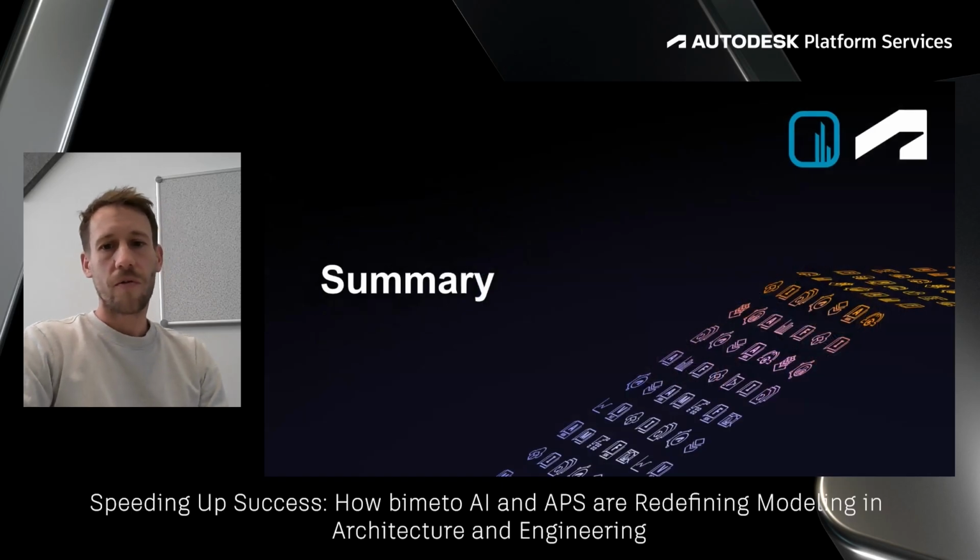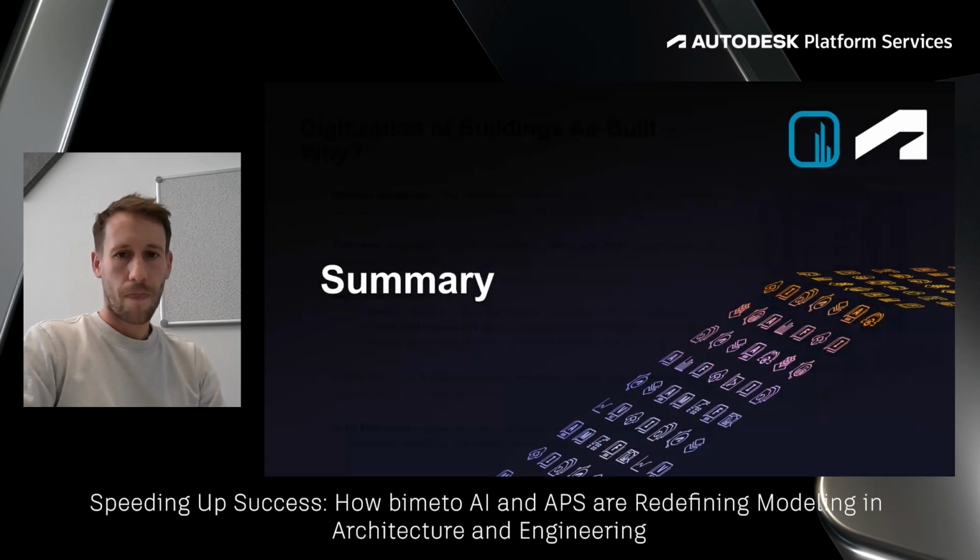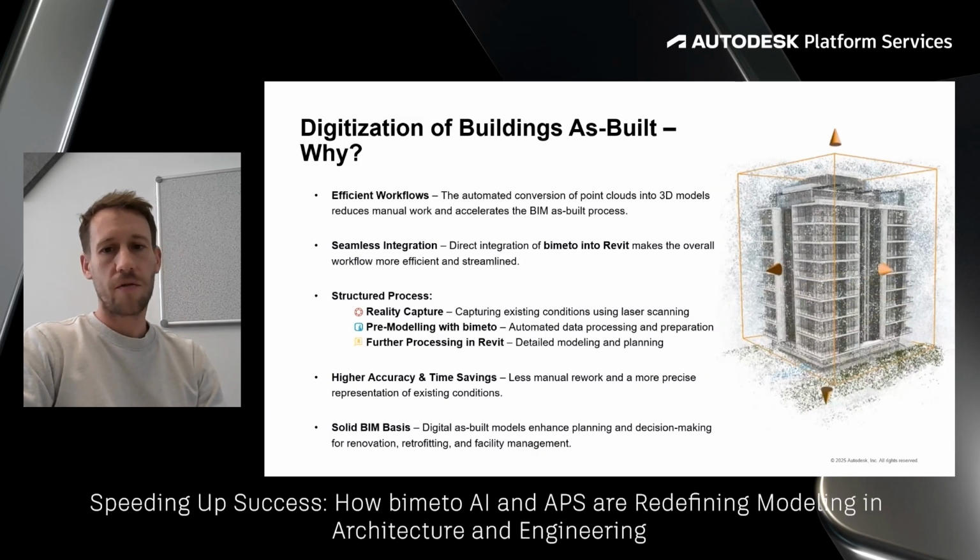To summarize what we've covered in our talk today, the Bimeto AI and Revit integration creates efficient workflows by automating the conversion of point clouds into 3D models, dramatically reducing manual work. The seamless integration makes the entire process more streamlined and accessible. Our structured process follows 3 steps: the reality capturing using laser scanning or photogrammetry, the pre-modeling with Bimeto AI, and finally, the detailed processing in Revit to get a higher detailed model.